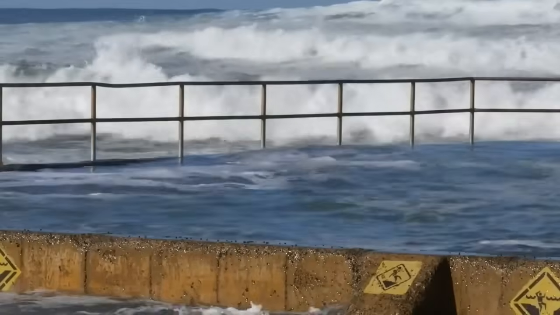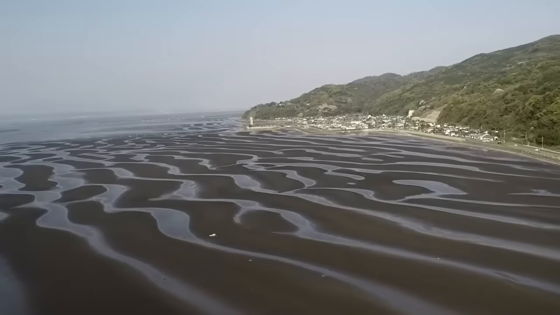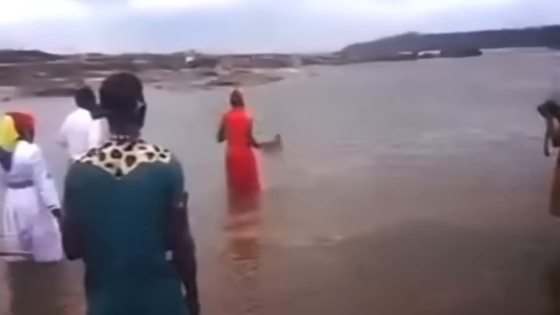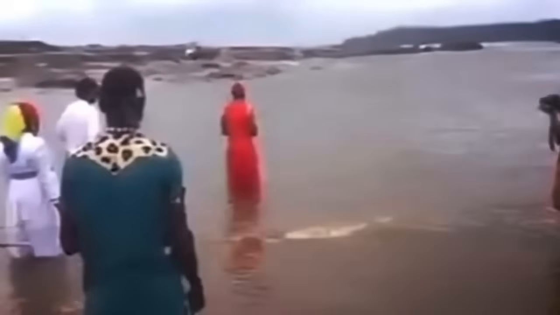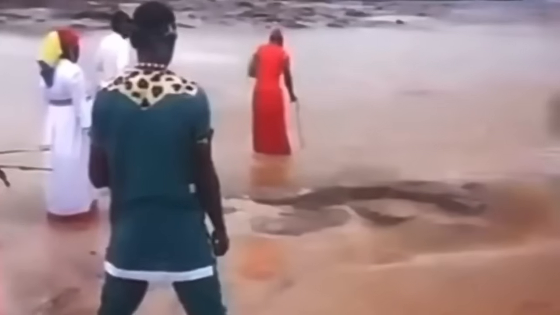But then something crazy happens. All of a sudden, the water recedes super fast, and the bay is completely dry where others are standing. People freaked out and said that the shaman caused the water to shift using some kind of divine power. But nothing was ever explained by anyone.